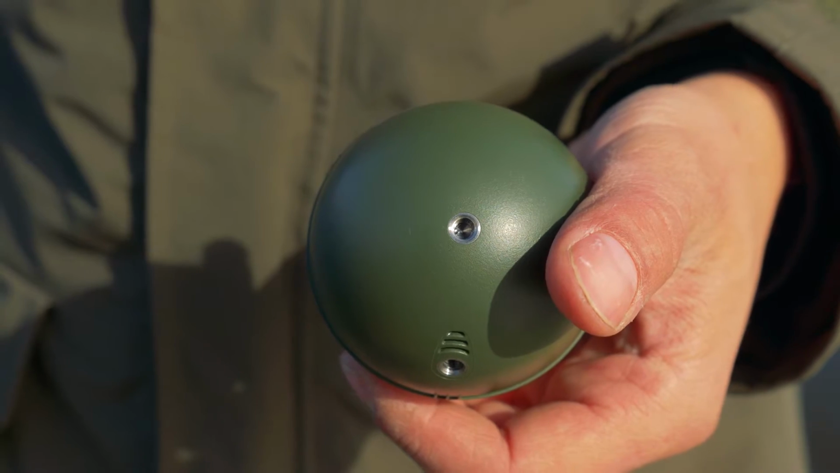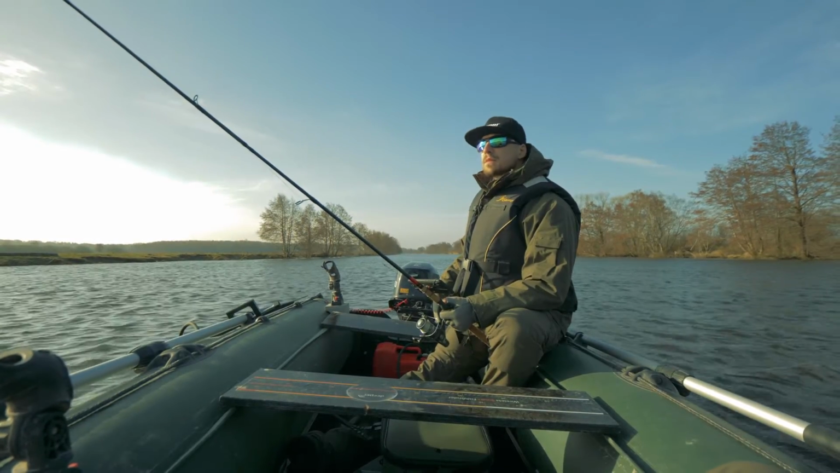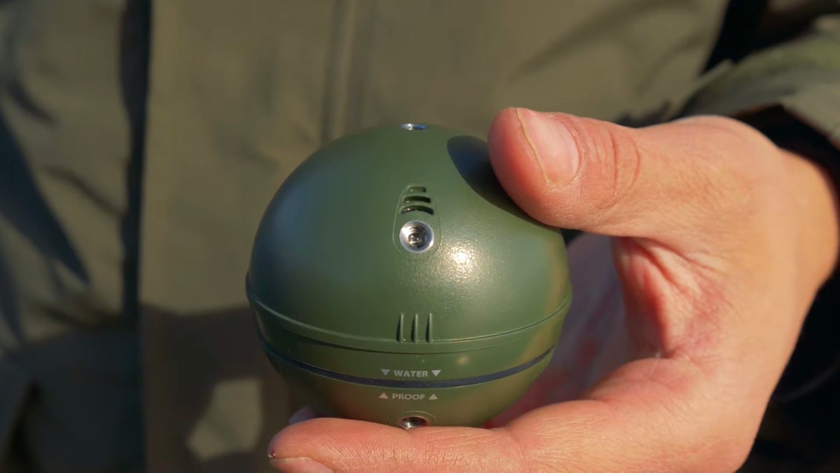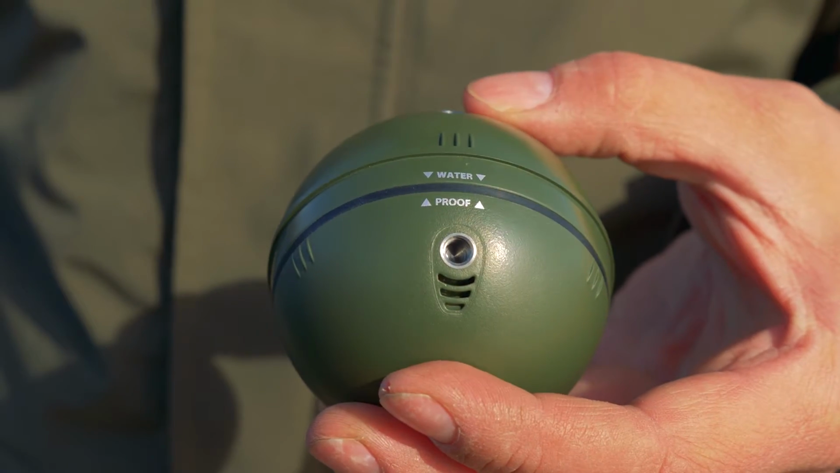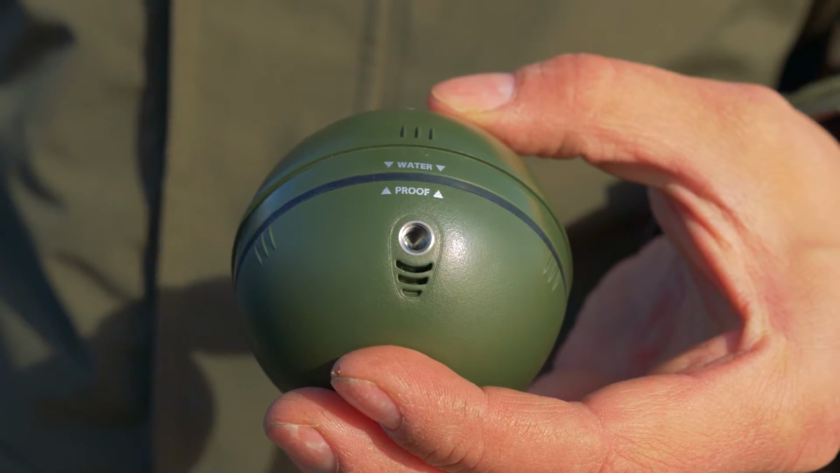Use the top attachment point for casting from high bridges or when trolling from a kayak or boat using the Deeper Flex Arm mount. Use the middle attachment point for casting short distances from dock, shore, kayak, or boat. Use the bottom attachment point for casting normal and long distances from the shore.